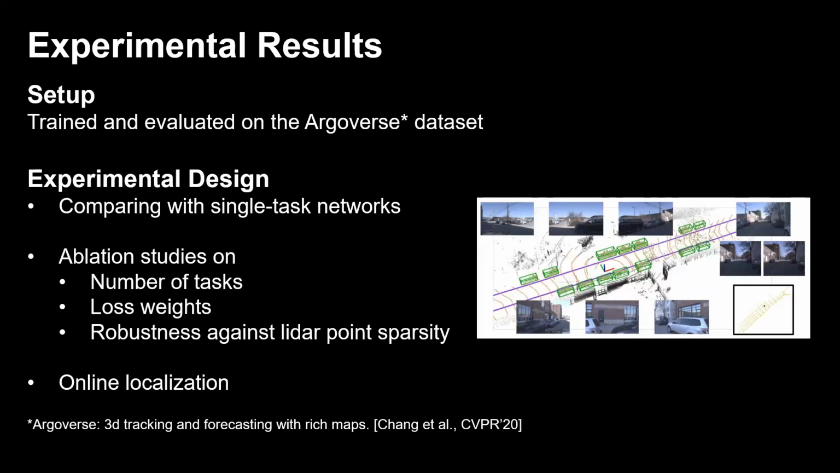The proposed method is verified using the Argoverse dataset with 3 groups of experiments. First, we compare LidarMTL with task-specific networks regarding efficiency and accuracy. Second, we conduct several ablation studies to verify the network architecture design. Finally, we leverage LidarMTL for online localization.